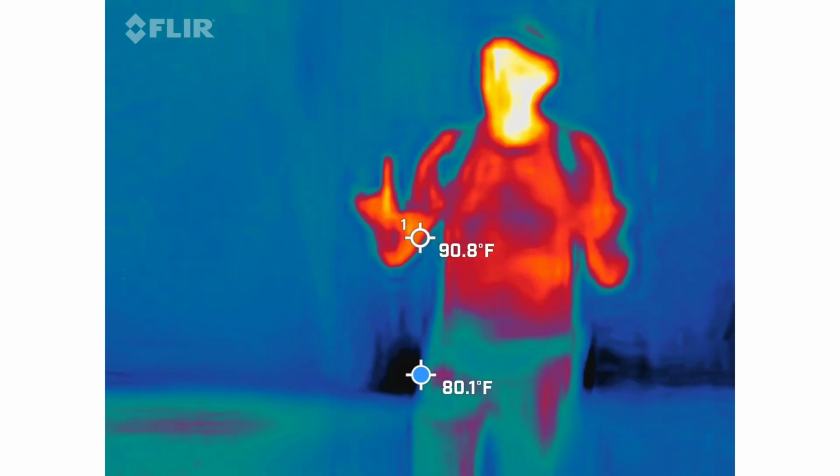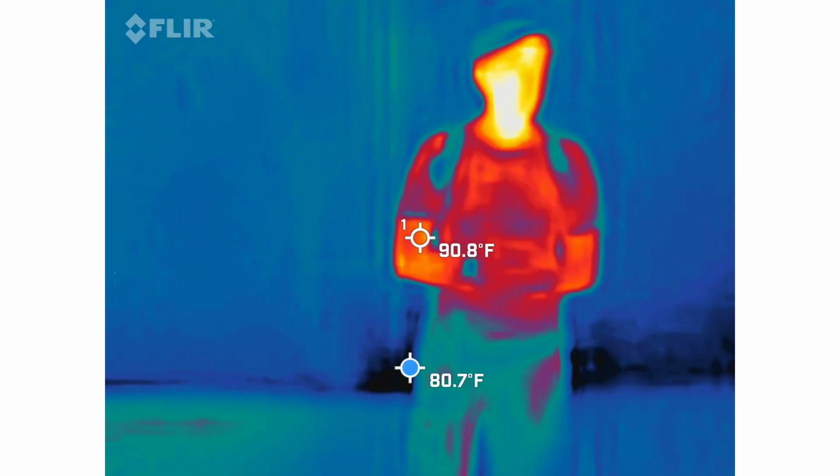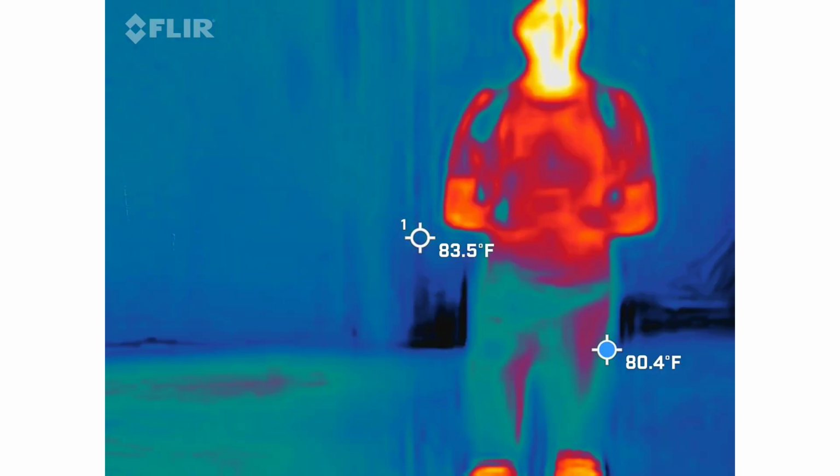So let's talk about these. Does everybody kind of have a better gist of how to use your spirit boxes at this point? It's very hard to hear. It is. It's not an easy job. All right. And listen to you at the same time.